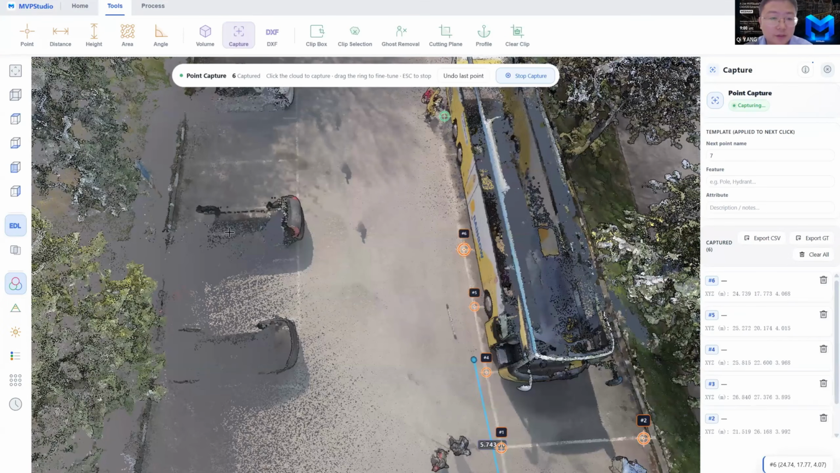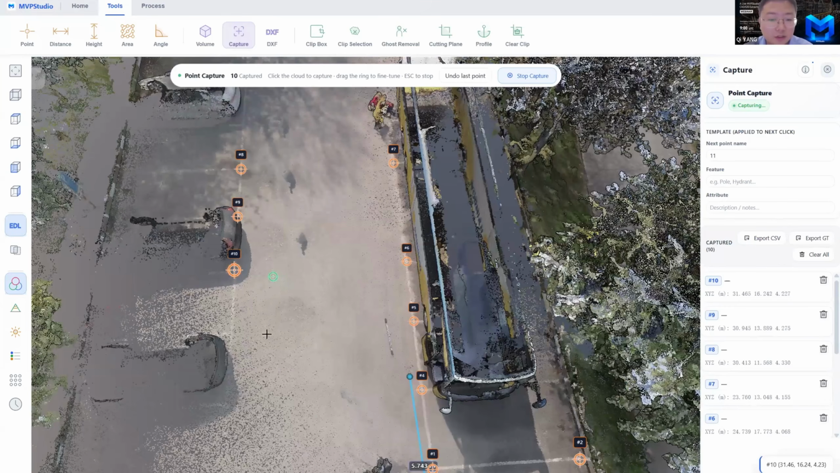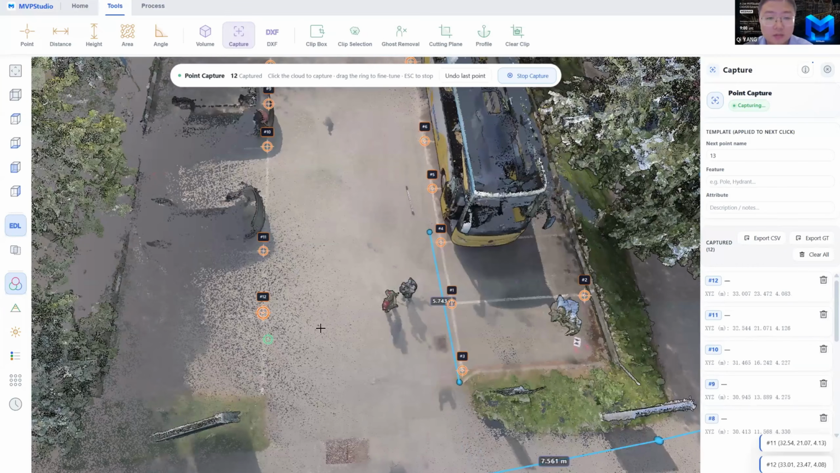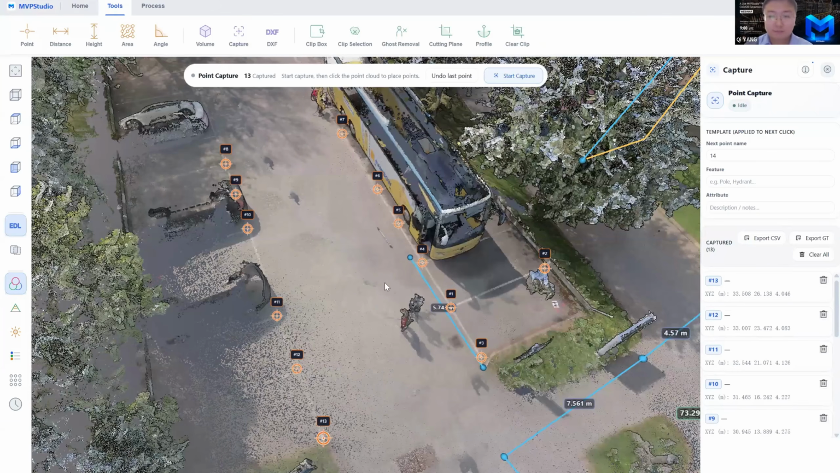This is a very user-friendly function and also very easy to use. For example, before, when I used a GNSS receiver, I needed hours to do the calculation to record all the points like this, but in the point cloud, it's really fast. And you can quickly get the result.